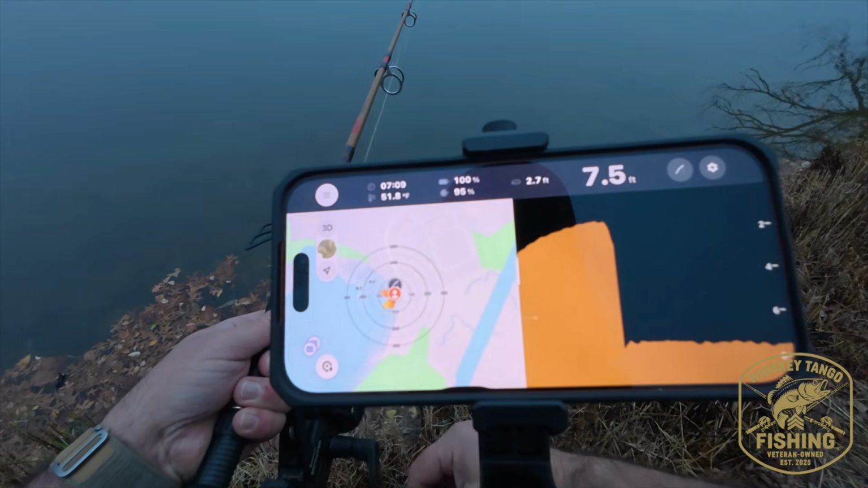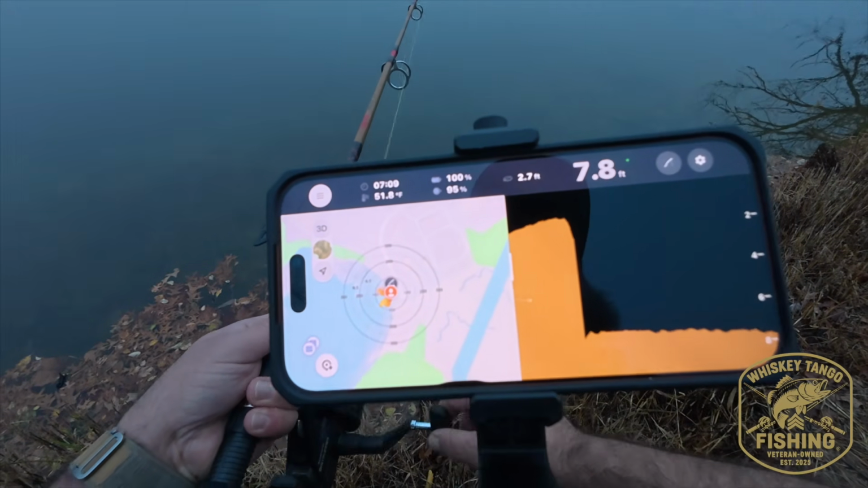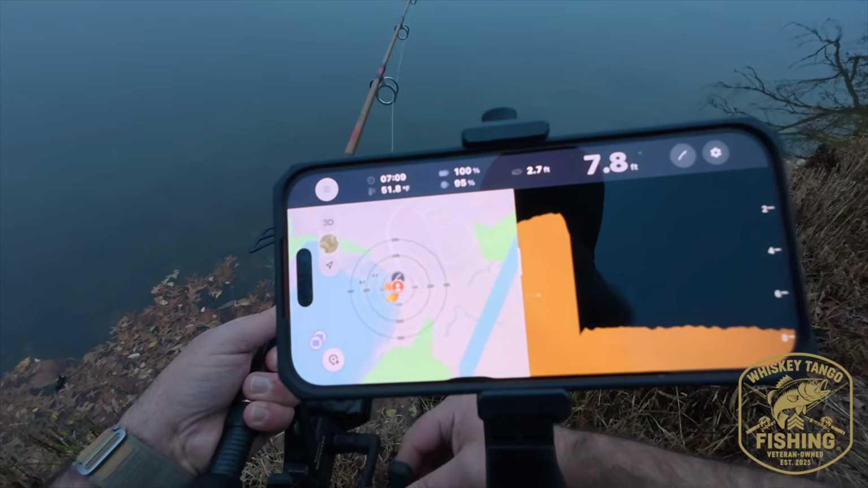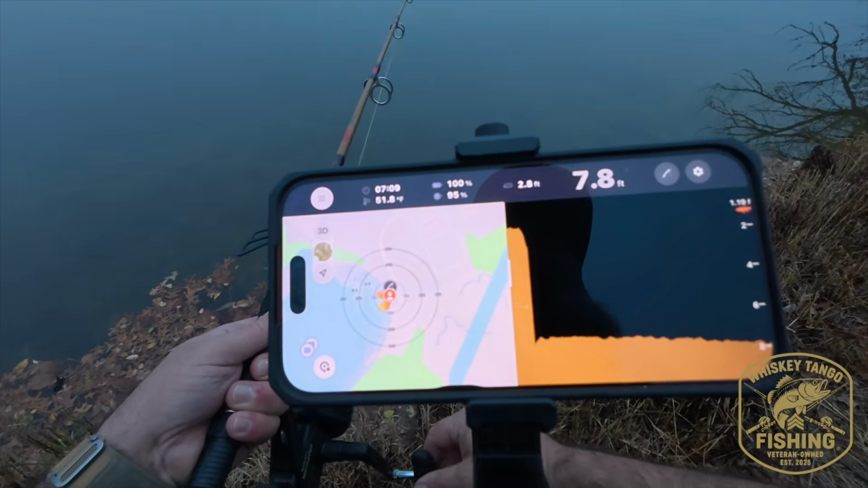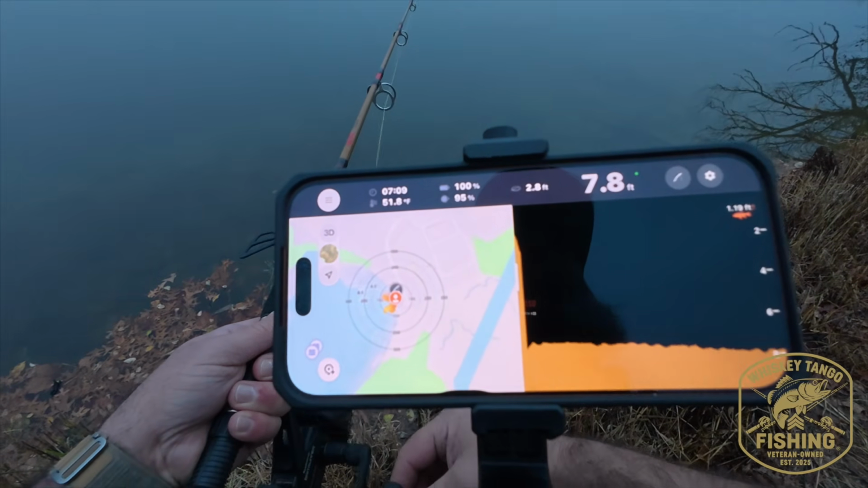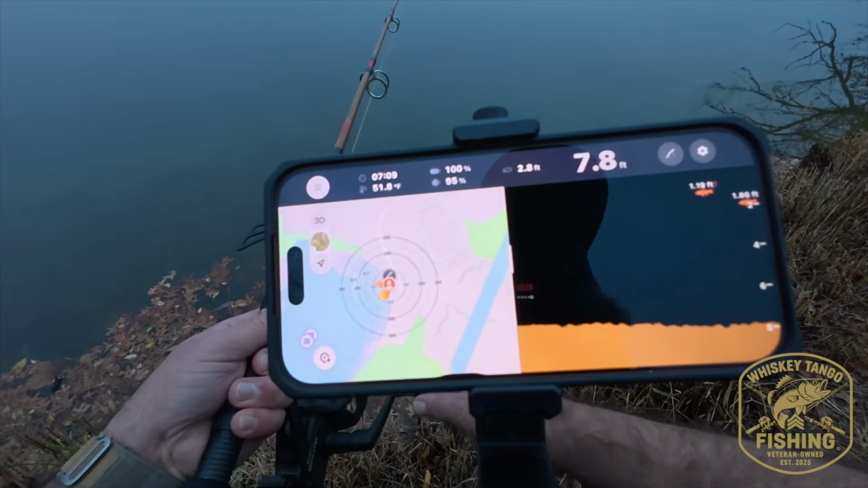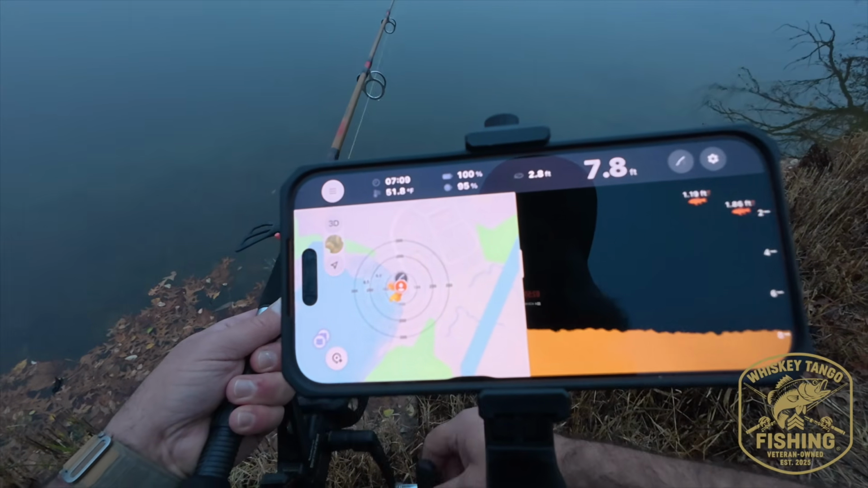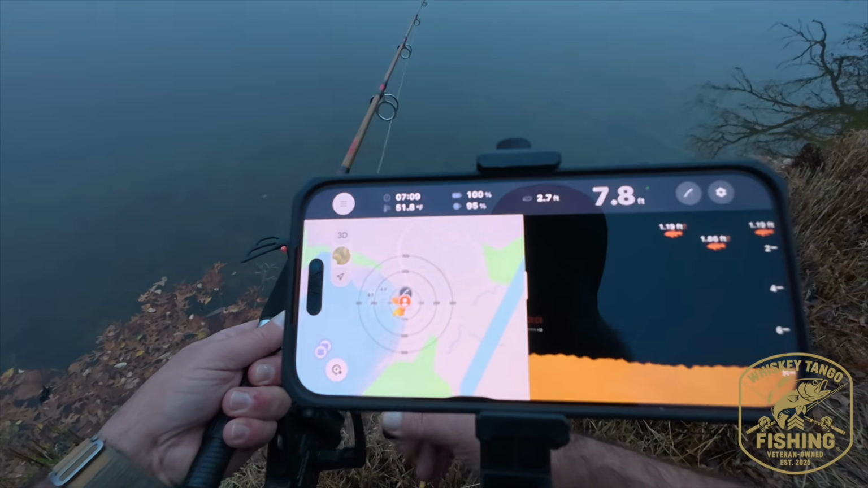We're reeling it in, reeling it in, reeling it in. And again, you can reel it a little faster when the water's calm, like it is today. And there we go, marking some more fish. But if the water's choppy, you really want to go slow so that you don't drag it under the water, because you will lose connectivity with your phone.